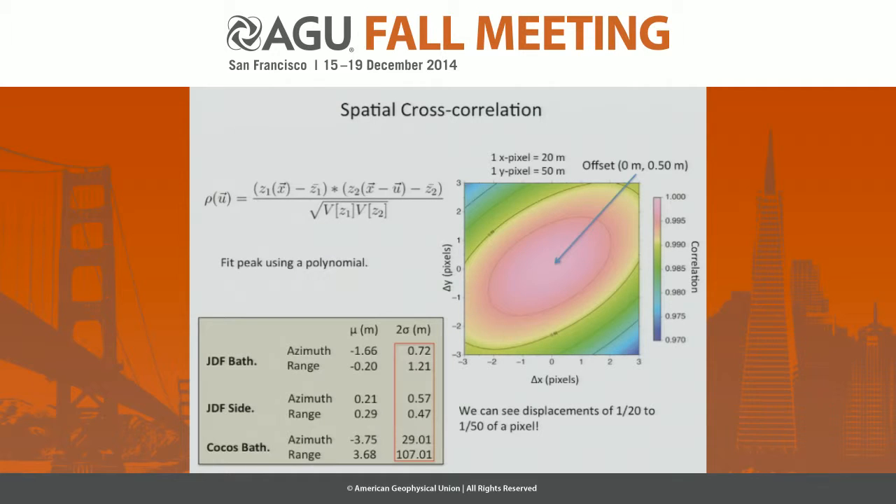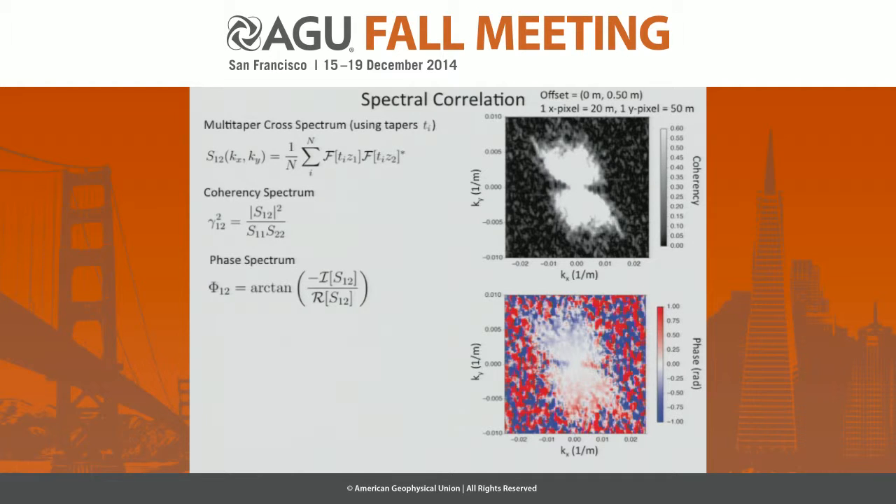So this is well and good, but perhaps it is a little bit difficult to believe, because this would imply that with a 20 meter by 50 meter grid spacing that we can see displacements of 1/20th to 1/50th of a pixel. And so we would like to try and verify this using an alternative method. Instead of comparing these grids in the spatial domain, we shall do so in the Fourier domain using a multi-taper cross-correlation scheme. And so we measure the cross spectra between the grids,